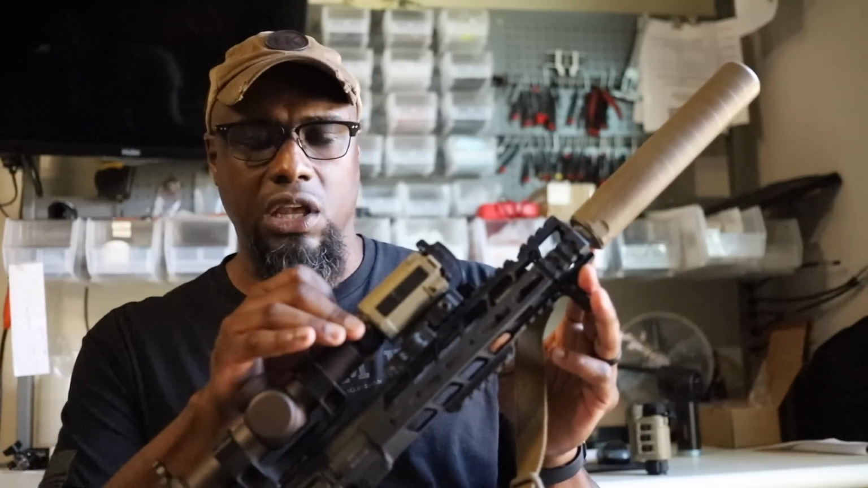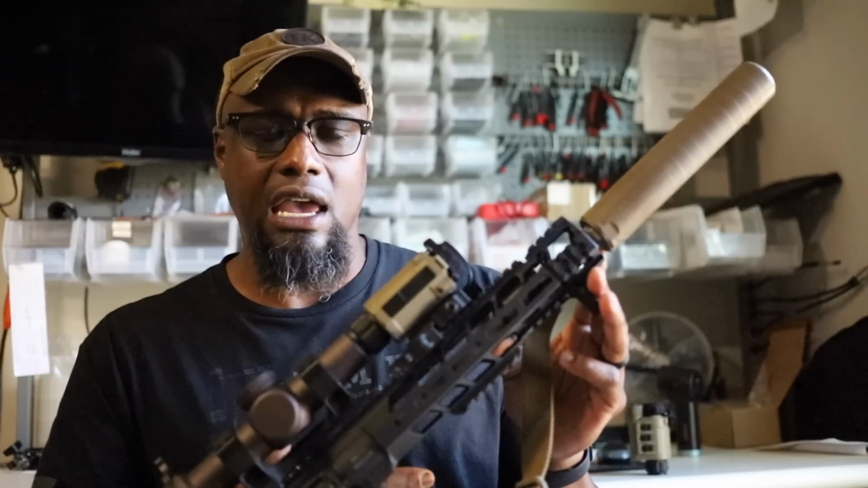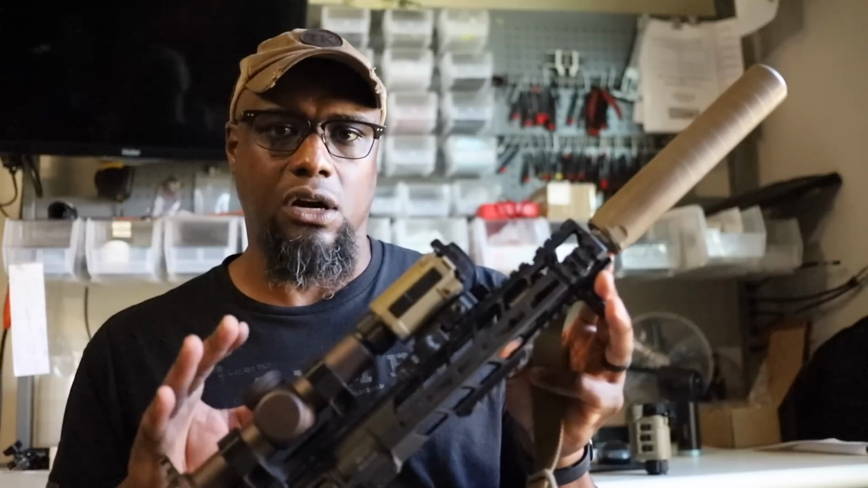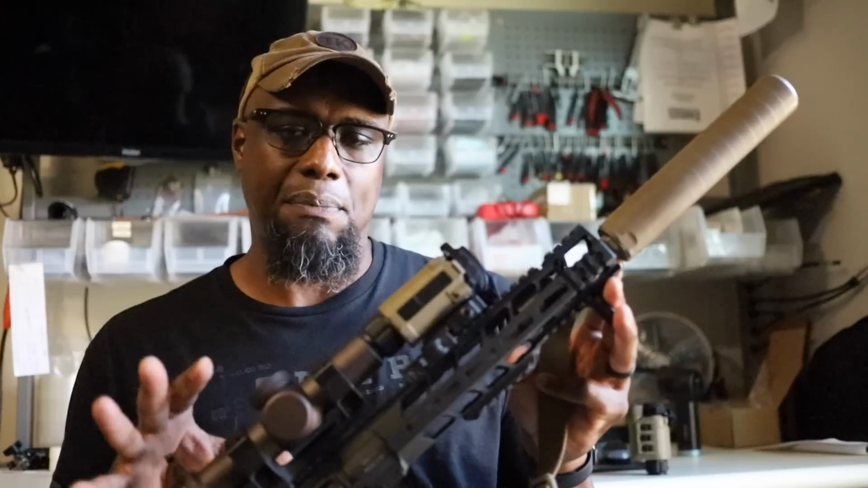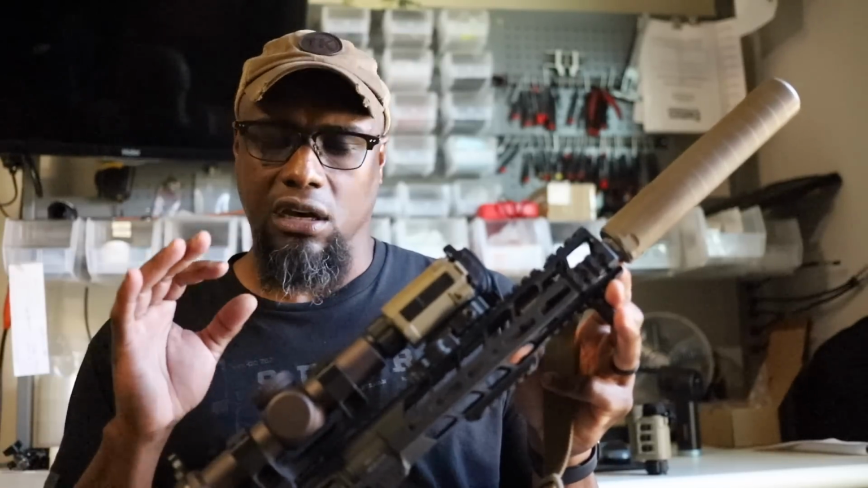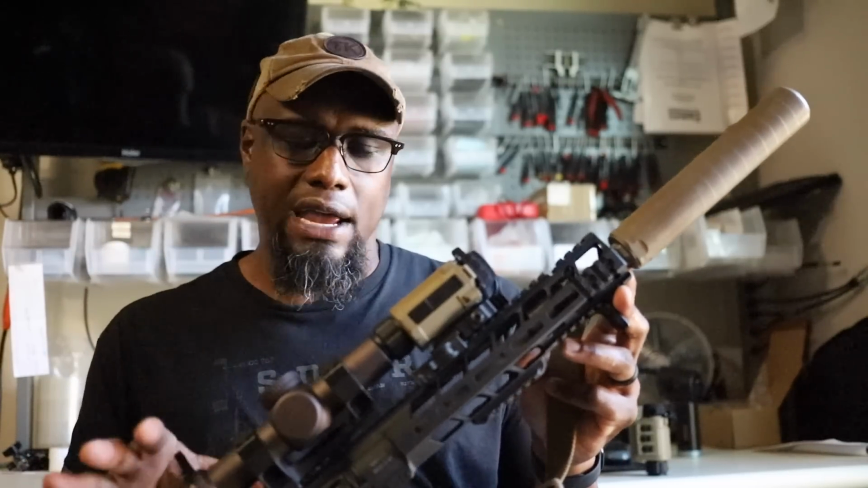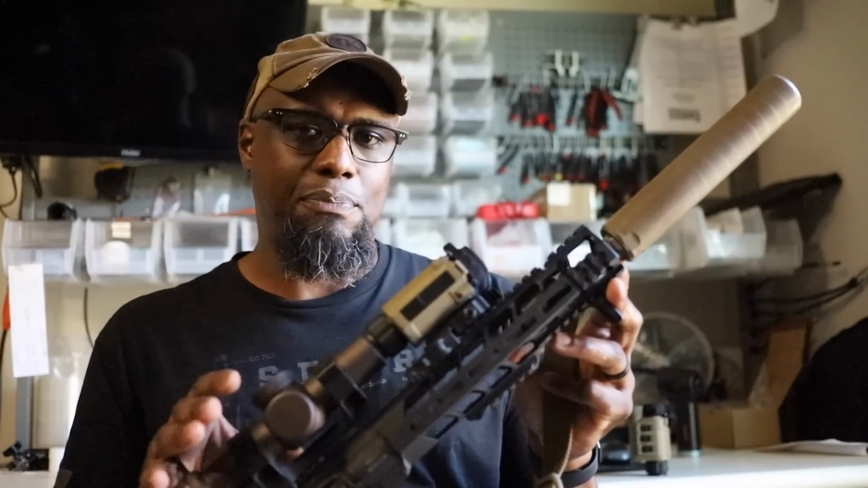Clip-on thermals are really not my thing. It was when I first got into the game, but after being behind weapon-mounted thermals for quite some time, I'm just accustomed to weapon-mounted thermals, and I get the clarity that I want. All my functions and my buttons are back here closer to the shooter. I just prefer the weapon-mounted setup.